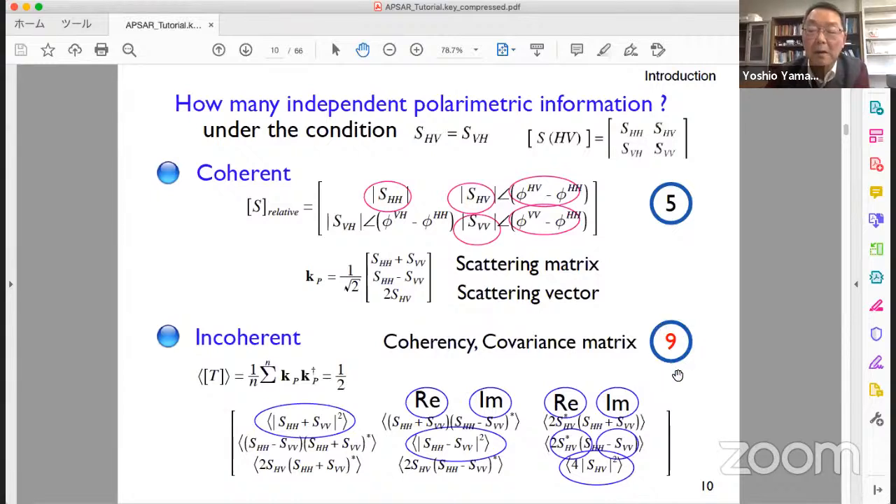So the number 9 is much more than those of dual or single polarization data. We have to utilize it. We take advantage of this number.